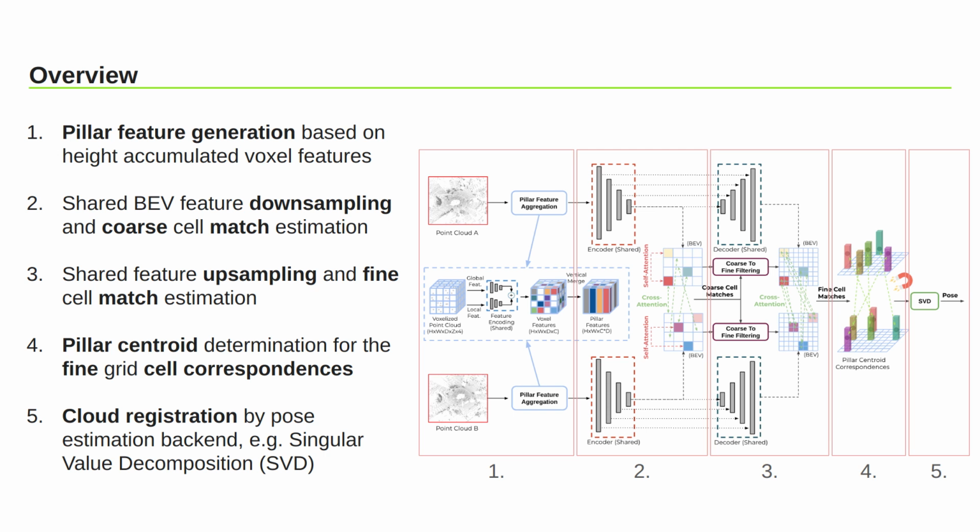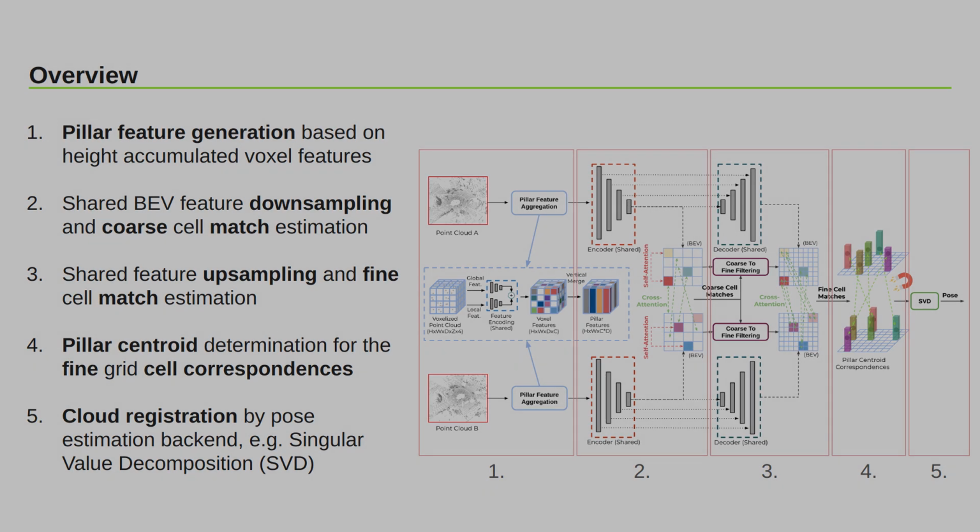Pillar centroids are determined for each of the fine cell matches, which are finally used within a pose estimator like singular value decomposition to generate the 3D pose. In the following slides, we will cover a more detailed presentation of each of the processing modules.